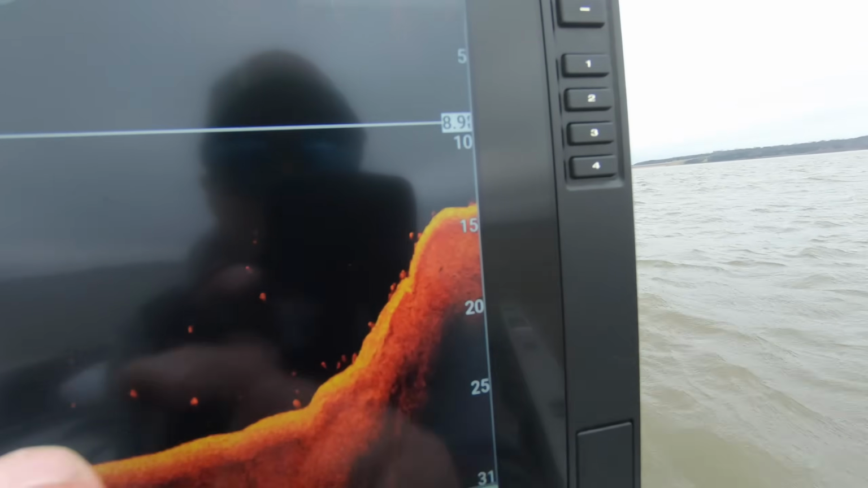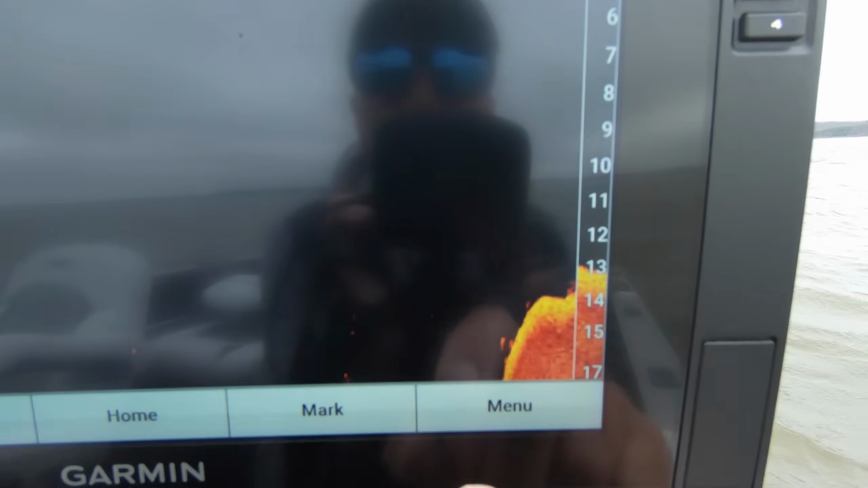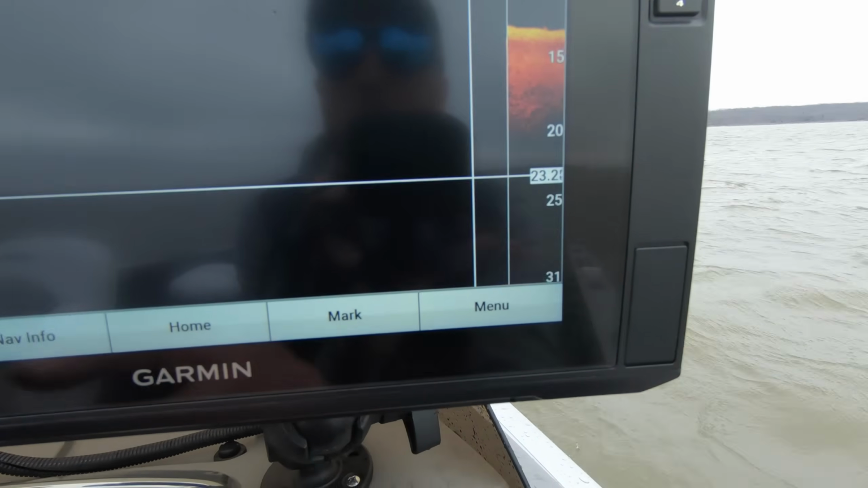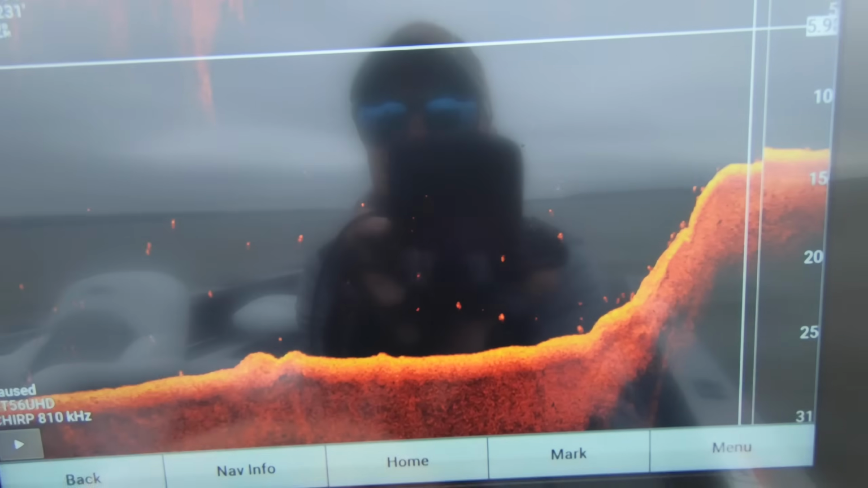We checked our main structure spots, just big humps and offshore stuff. Didn't really see too much. Then I came over to where I've caught them in years past here, just off the structure. And that's exactly where they were, and that's exactly where they still are. So here we've got the piece of structure coming off, and I'll let this kind of go by for just a second here. You guys can see those fish sitting right off the break right there and then suspended off to the side.